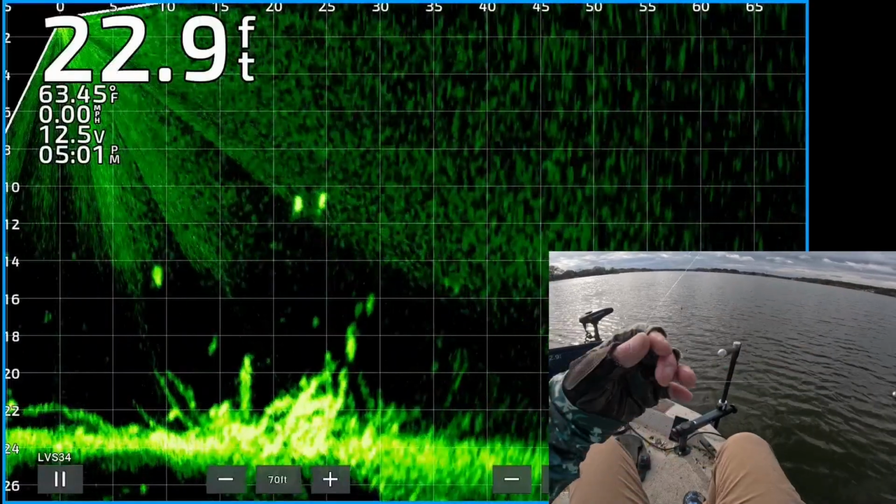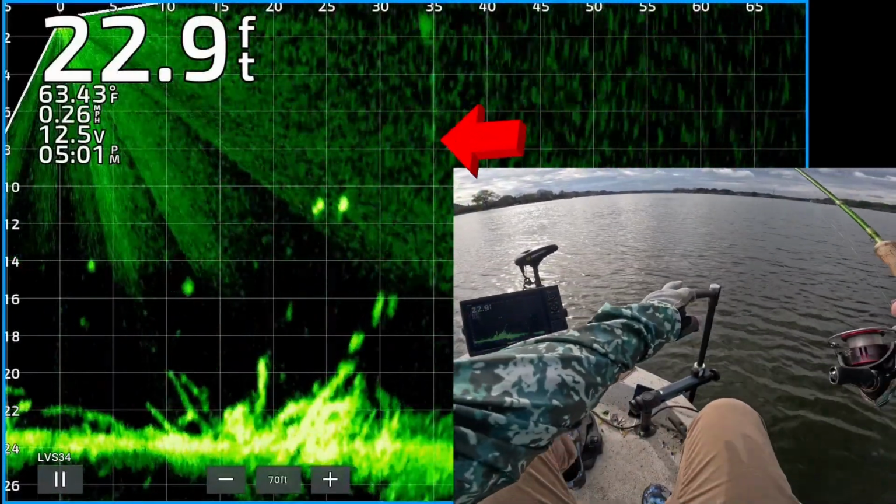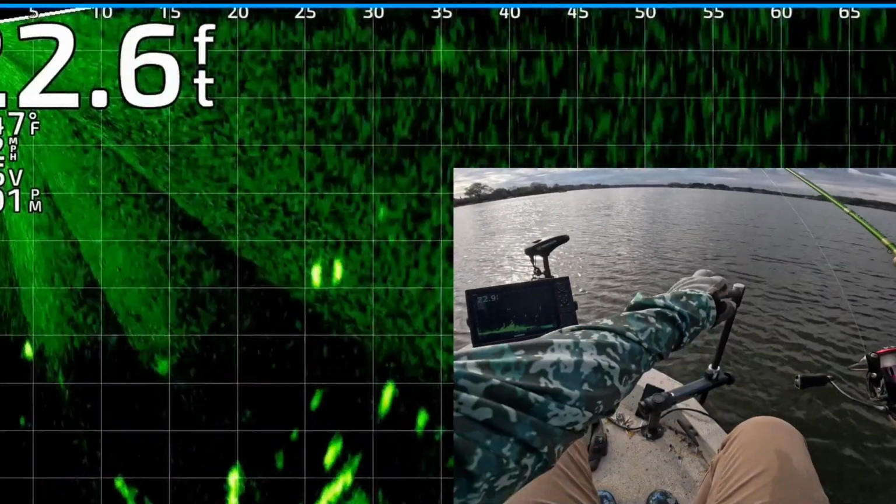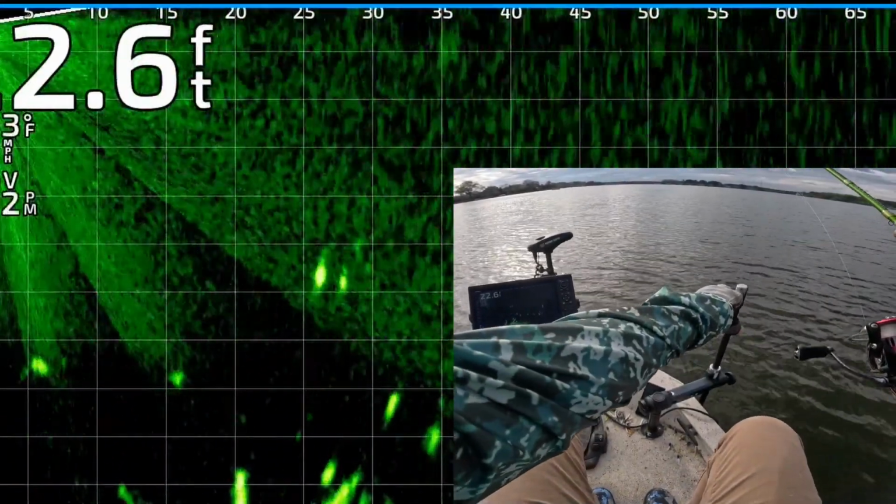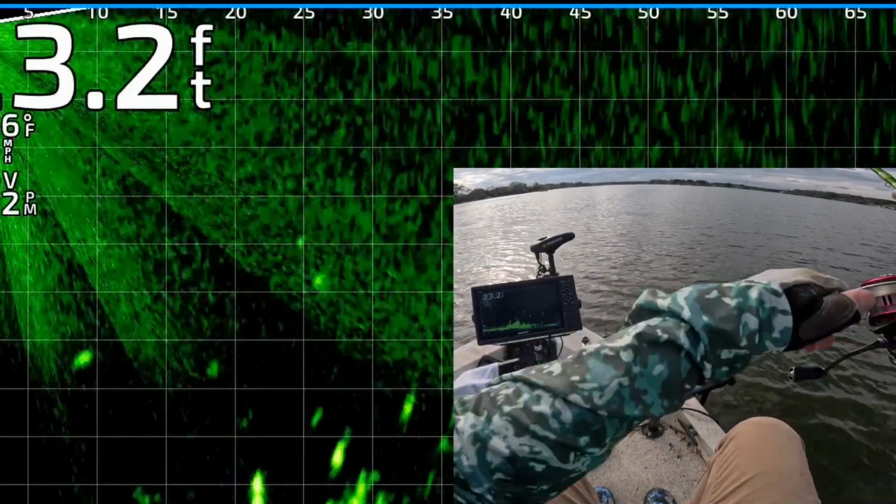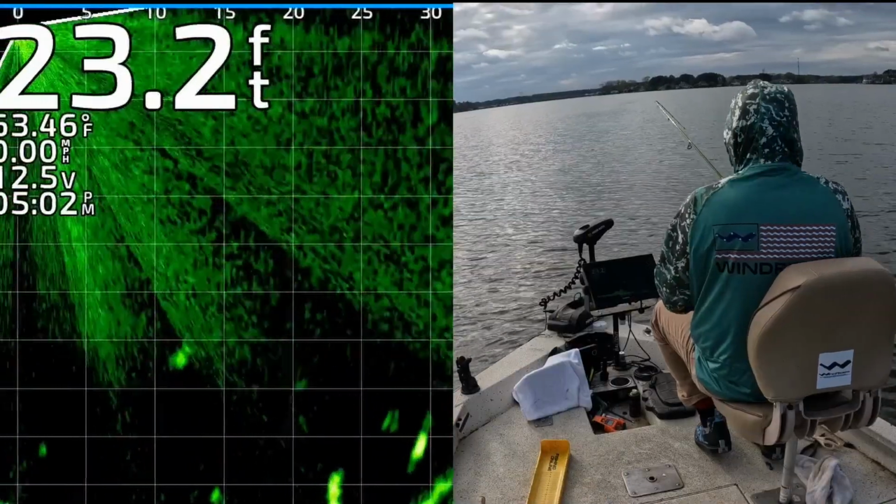All right, there's two nice looking crappie about 23 feet from the boat. There's my jig and weight coming down. I'll bring it on top of the first fish. If he doesn't hit it, hopefully the next one will. There's the jig coming over the first one. He didn't hit it. That second one is turned though. He's already chasing. Got him. Yes, 25 feet out.